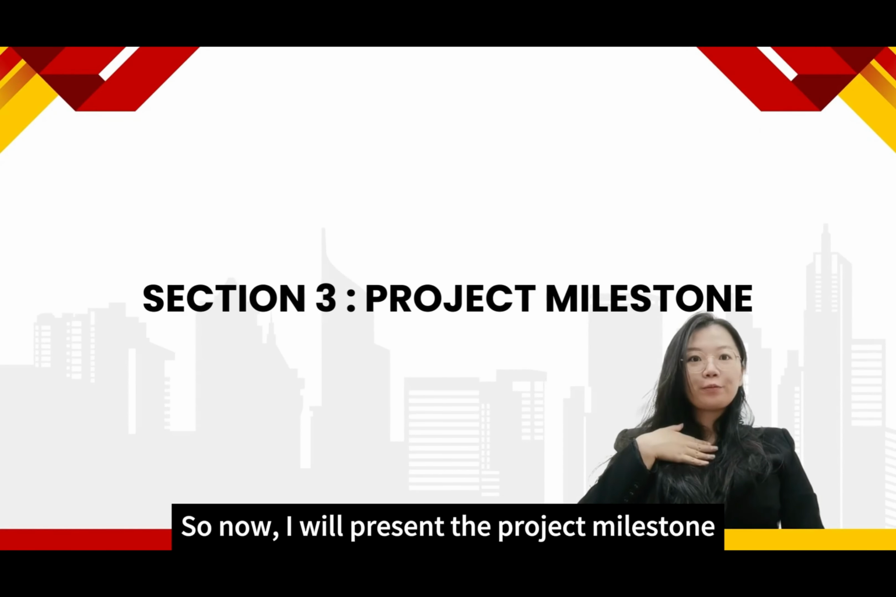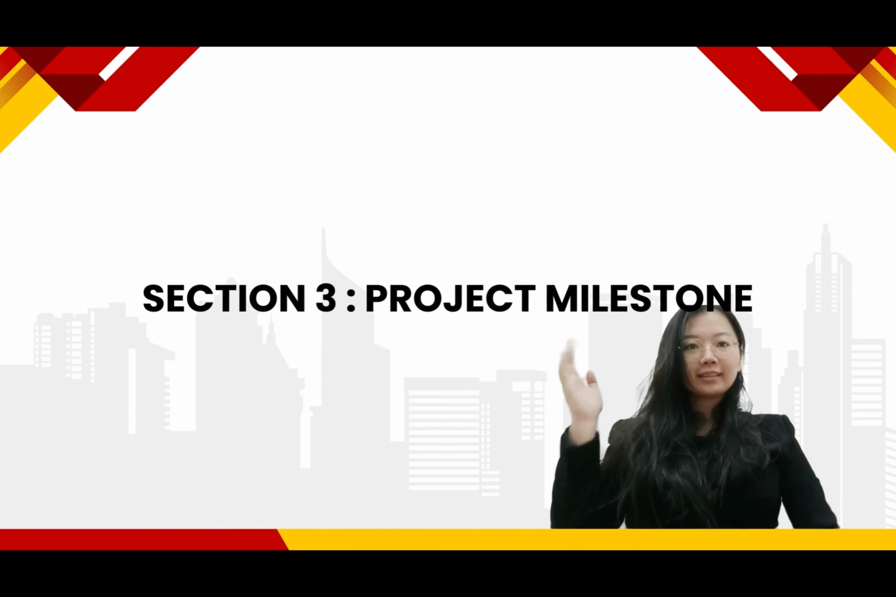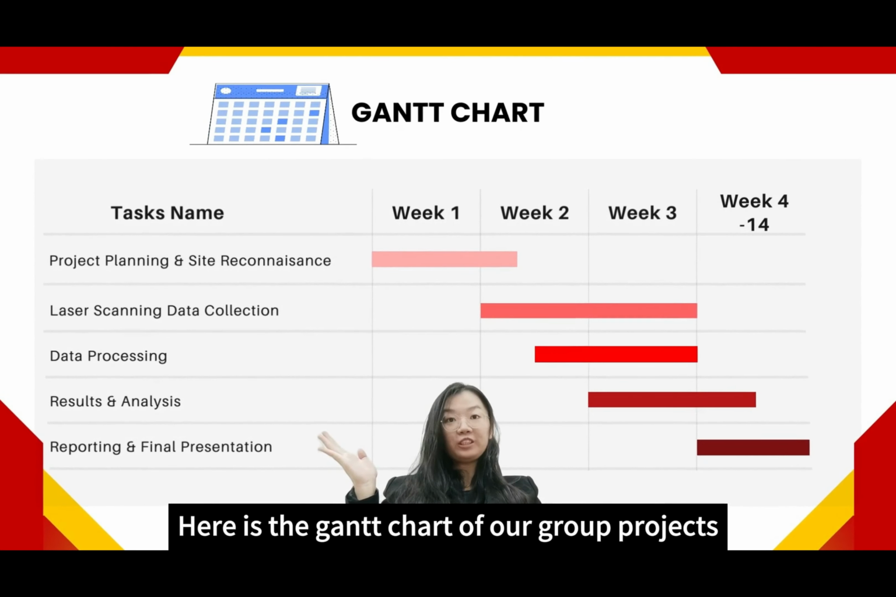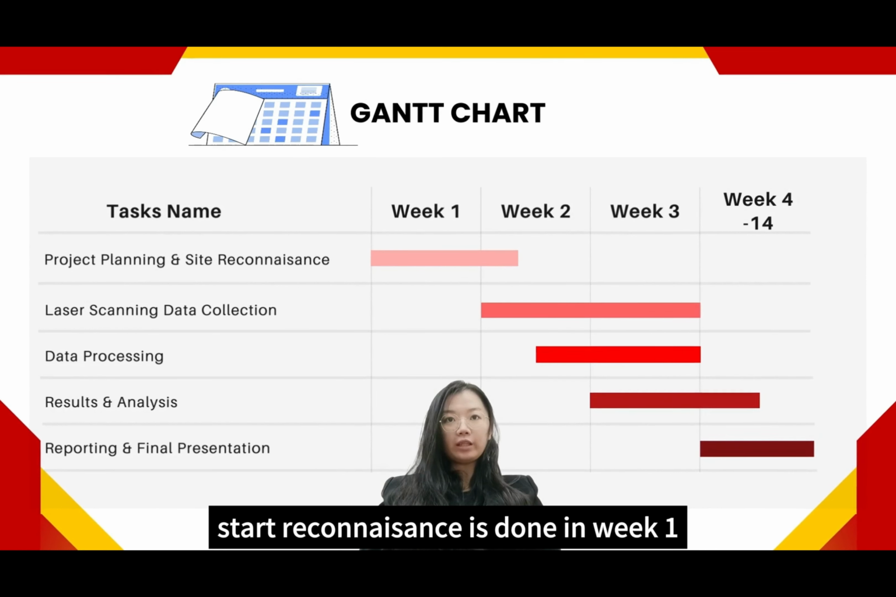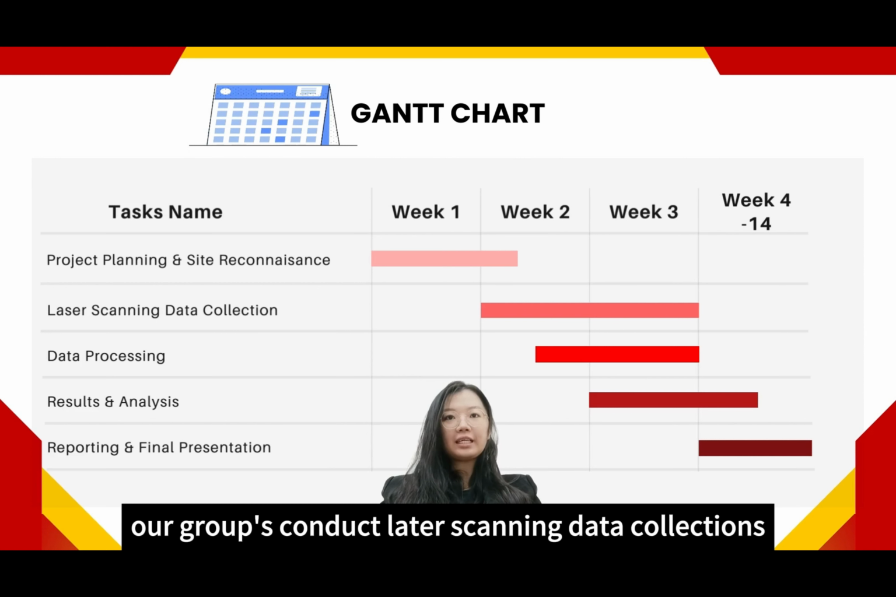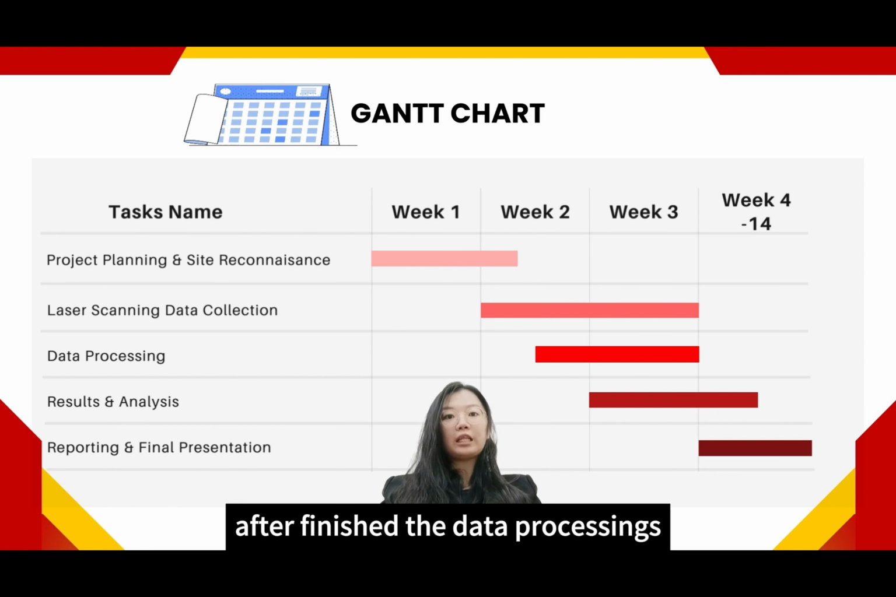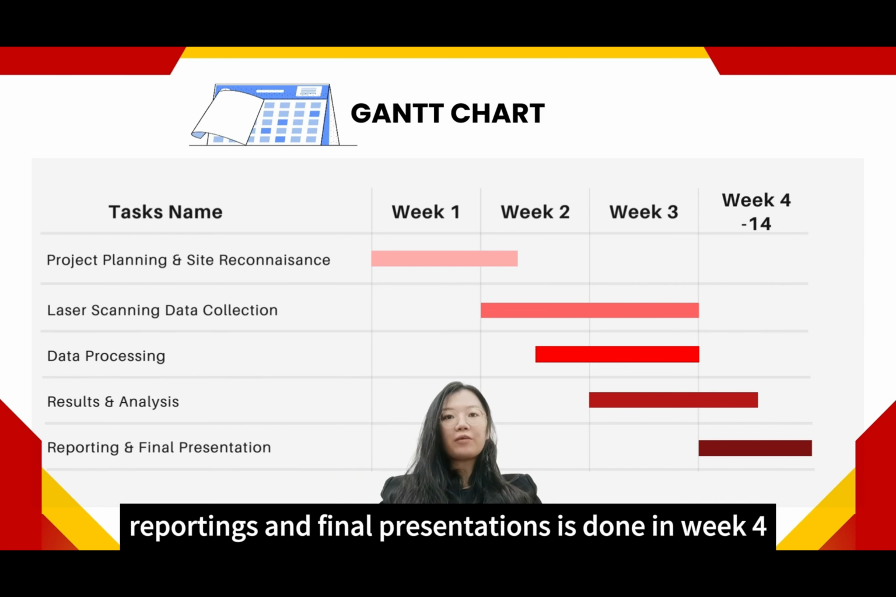So now, I will present the project milestones. Here is the Gantt chart of our group project. The project planning and site reconnaissance are done in week 1. From week 2 until week 3, our group conducts laser scanning data collection followed by data processing. After finishing the data processing, results and analysis are done in week 3 to week 4. And lastly, reporting and final presentation are done in week 4.